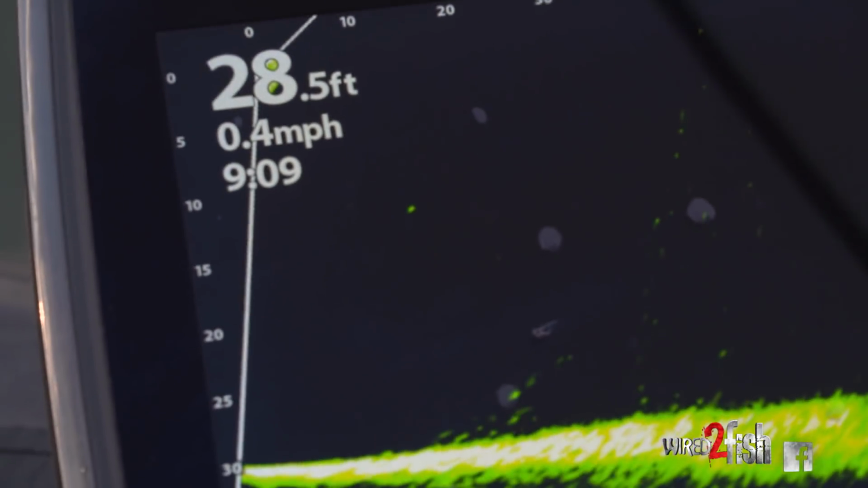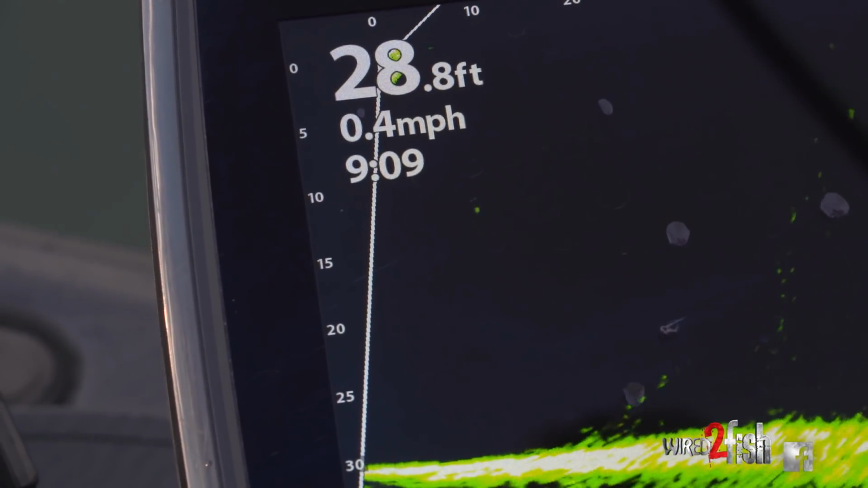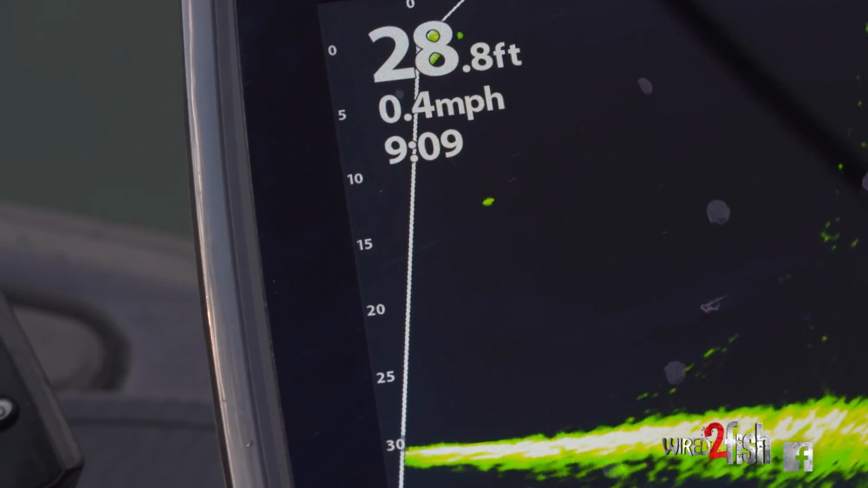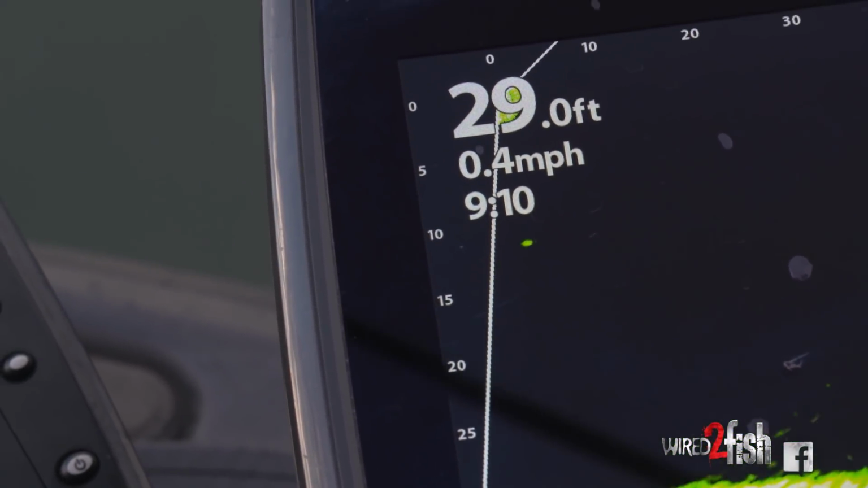This is my actual bait right here. You see when I jig my rod, you can watch it go up and down. And that's my Damiki right there. And the way this works, you can see I'm right at the trolling motor, just a couple of feet, and then as it goes under the boat, it disappears.